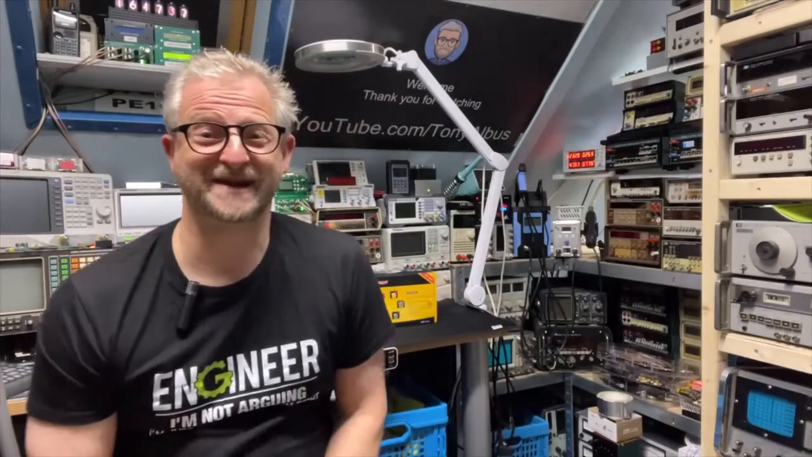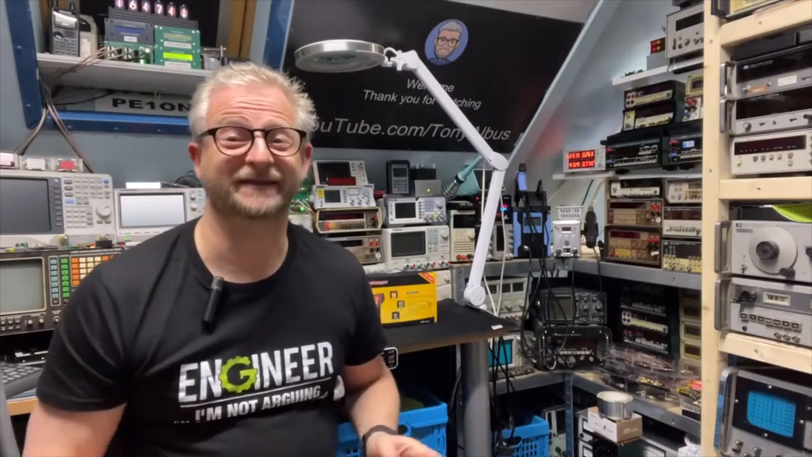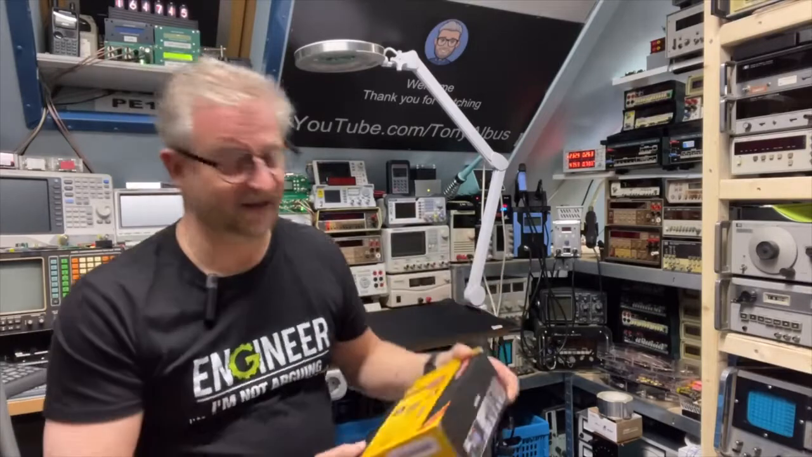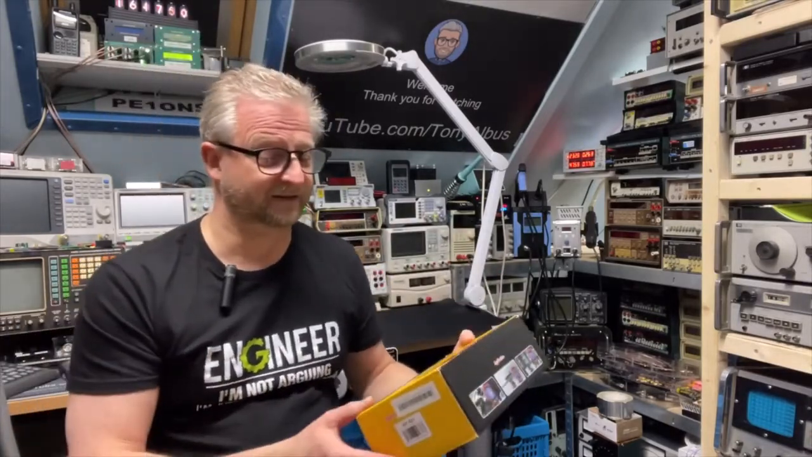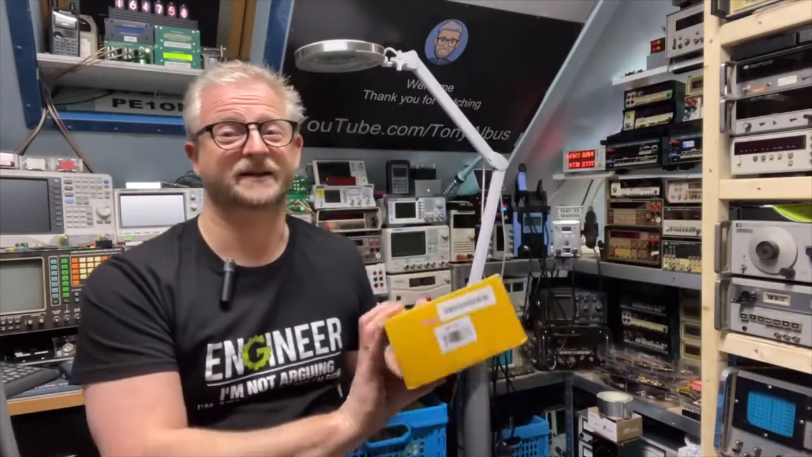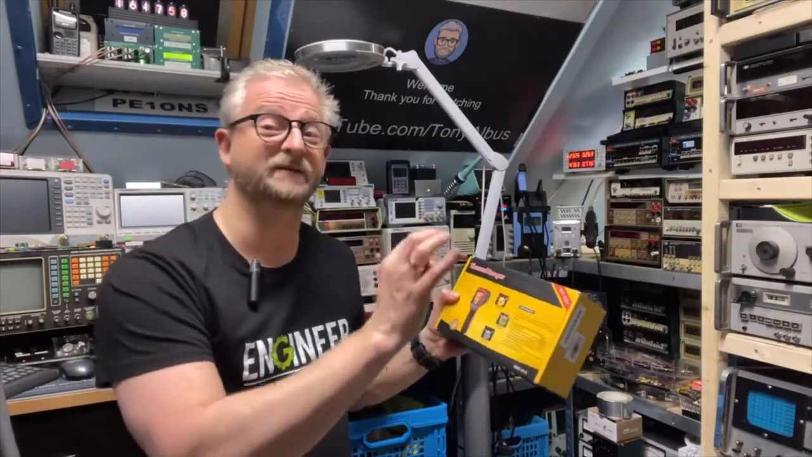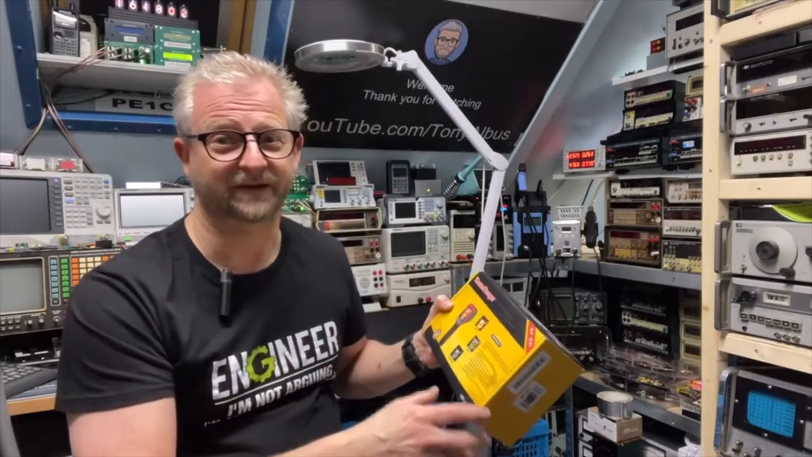Hello and welcome back. Today I have a thermal imager that was sent to me by Banggood, so I can have a try. It is from Noyafa and it is the NF521. You have different types of thermal imagers, and mostly it is about the resolution. You can already find them for $40–50.